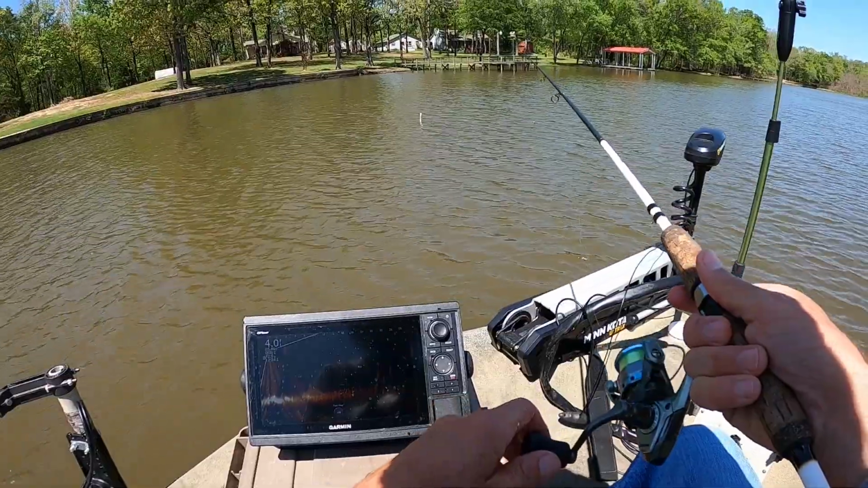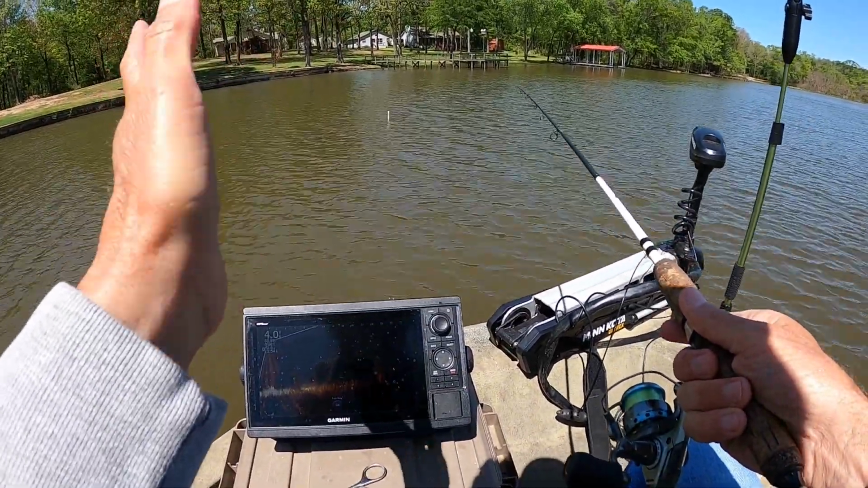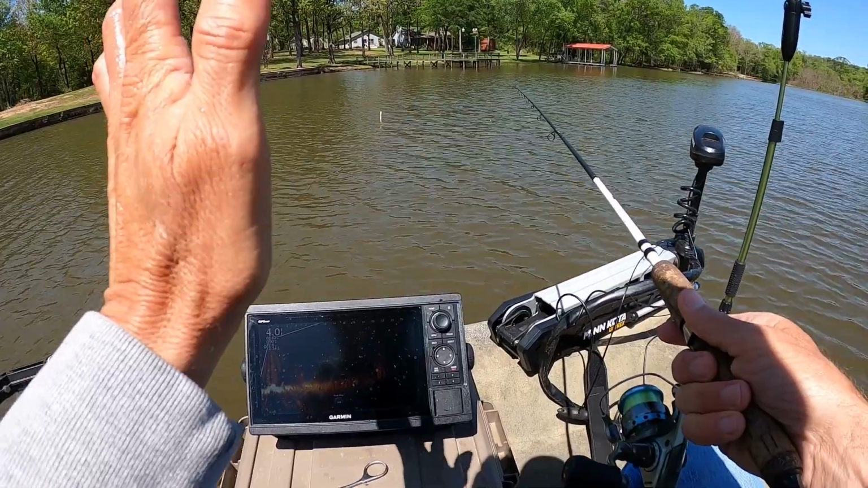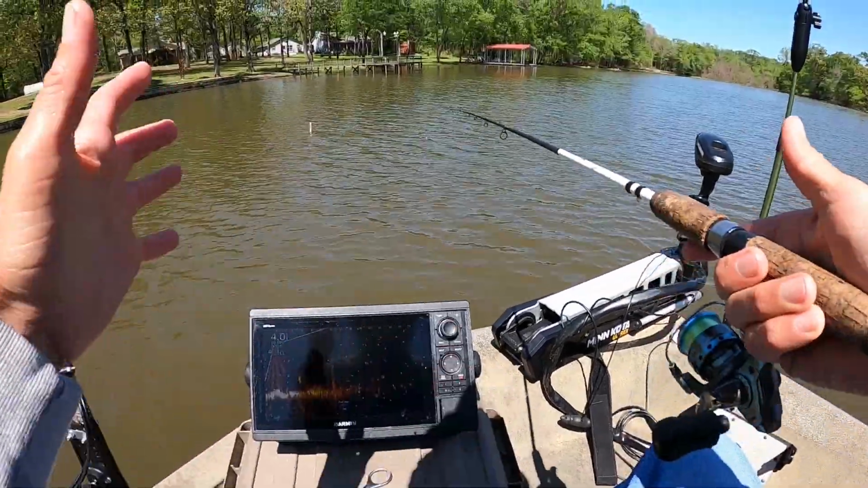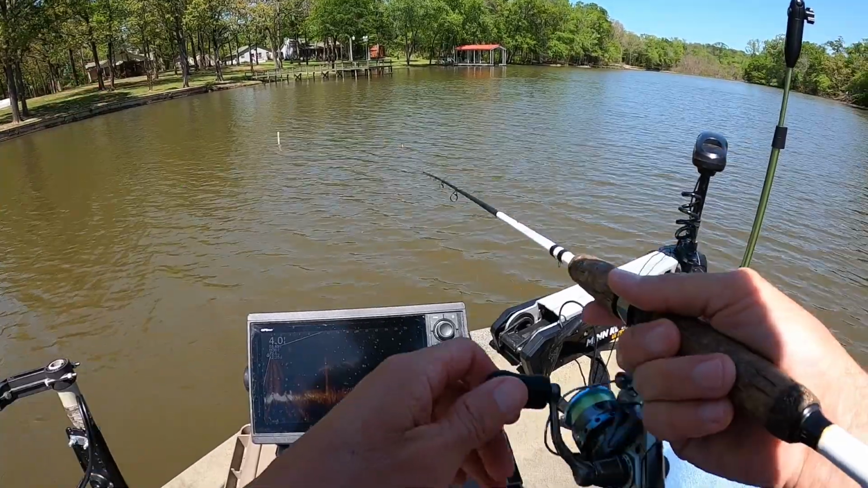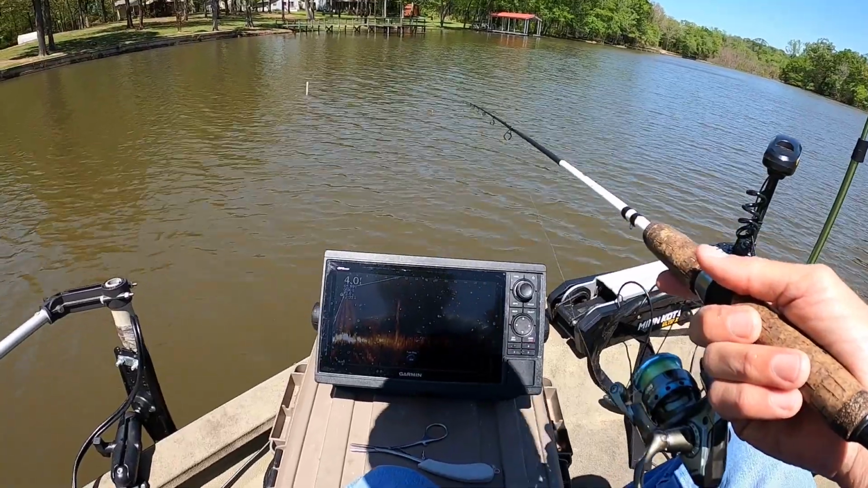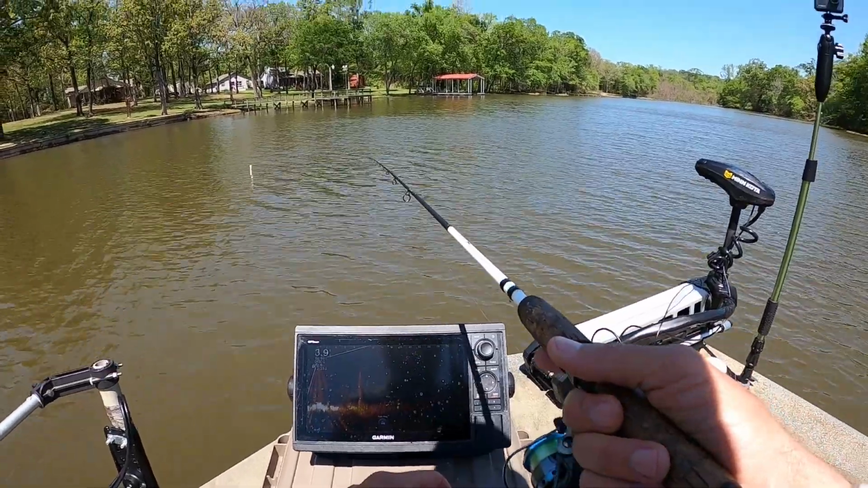Now let's see if there's any more over there. Crappies. We need crappies, not catfish. We'll take catfish, but we prefer crappies. They can hold in such tight groups. If you don't get it over there right by them, they just won't hardly swim out to get it. One hit it. He's got it.